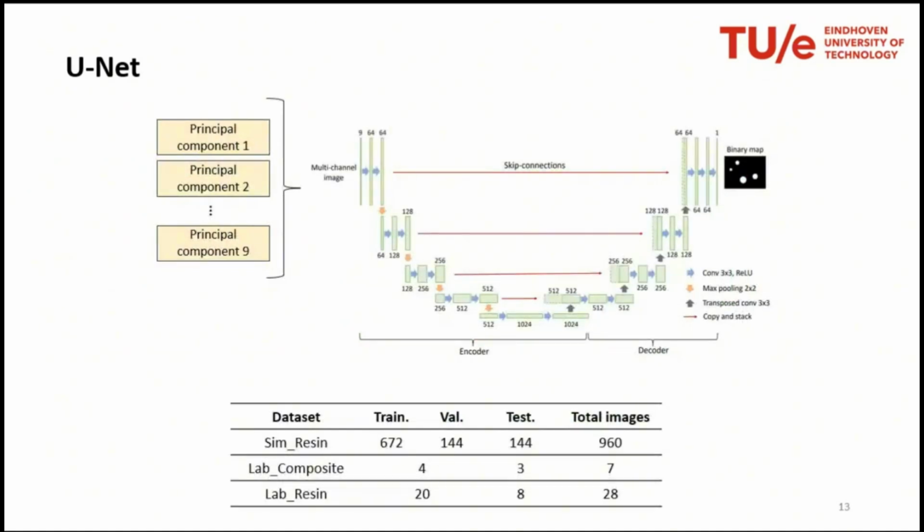So in the end, this is all our data for our resin simulation dataset, composite, and resin experiments. We have a training, validation, and test dataset for a total number of images reported in the table.